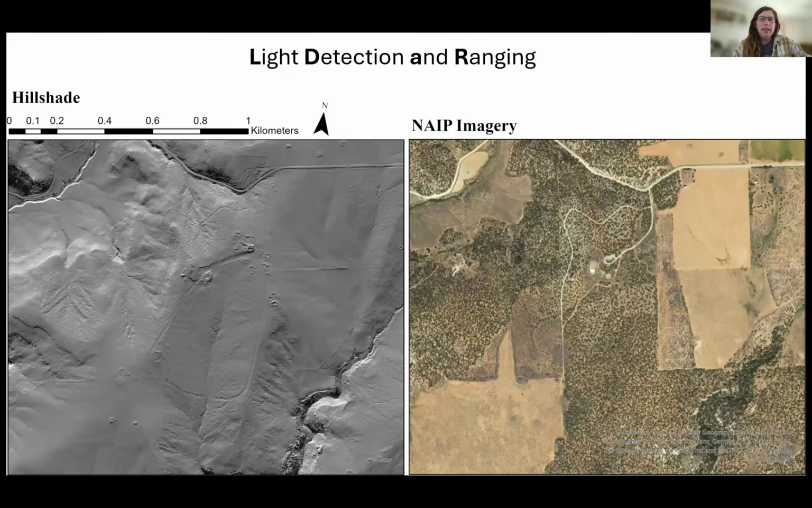LiDAR stands for light detection and ranging. In archaeological contexts, we typically think about LiDAR in a couple of ways. The first is terrestrial LiDAR, which is aimed at documenting structures or architecture, things like walls or roofs. It's usually ground-based, so you have your sensor on the ground and you move it from point to point. But there's also airborne LiDAR, and that is what I'm going to be focusing on today. That's what my whole postdoc here at Crow Canyon is really oriented towards. With airborne LiDAR, you're taking a bird's eye view of the landscape.